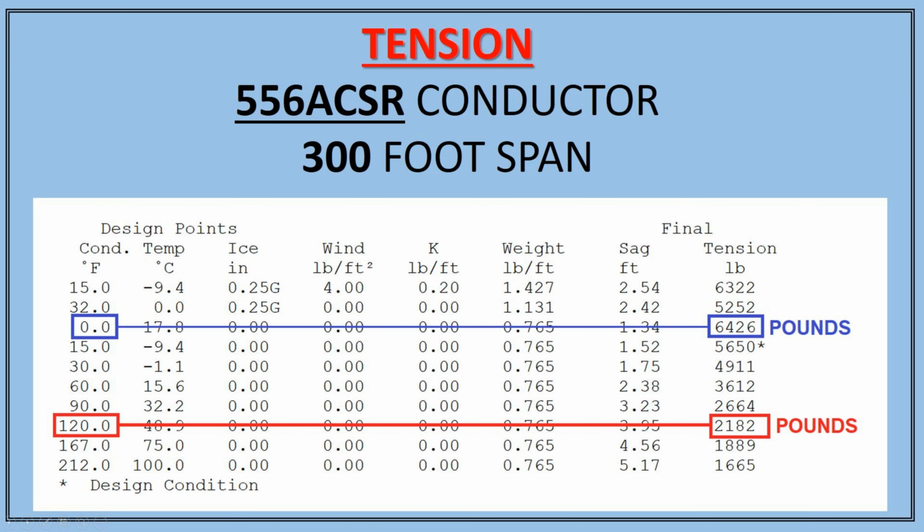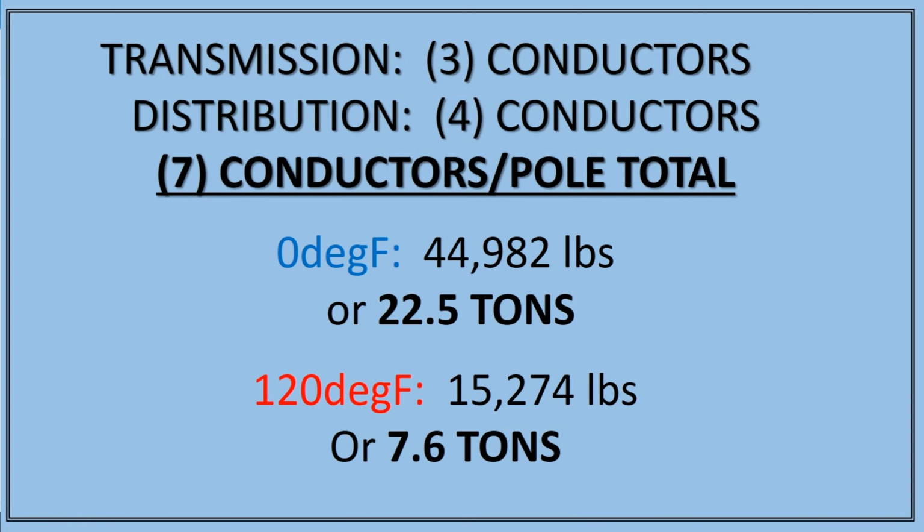The tension of the conductor will also change as the temperature changes. For example, on a 300 foot span of 556 ACSR conductor, at 0 degrees Fahrenheit, the conductor is pulling on the pole with a force of 6,426 pounds. At 120 degrees Fahrenheit, it's pulling with a force of 2,182 pounds. With 7 conductors per pole, 3 transmission and 4 distribution, that equates to a force at 0 degrees Fahrenheit of almost 45,000 pounds, or 22.5 tons pulling on our pole. At 120 degrees, that force reduces to 15,000 pounds, or 7.6 tons.